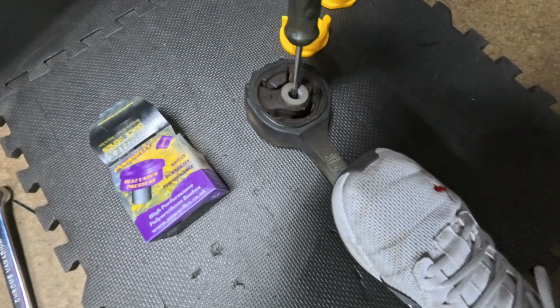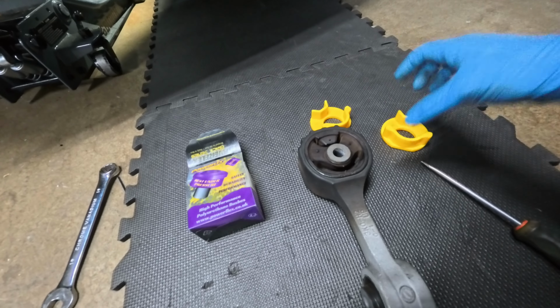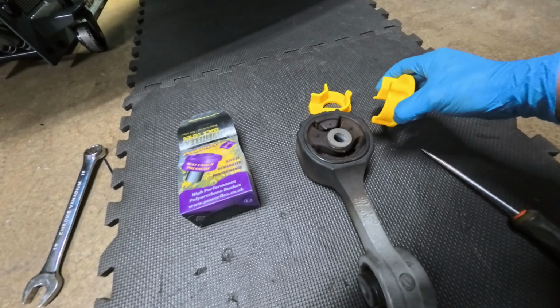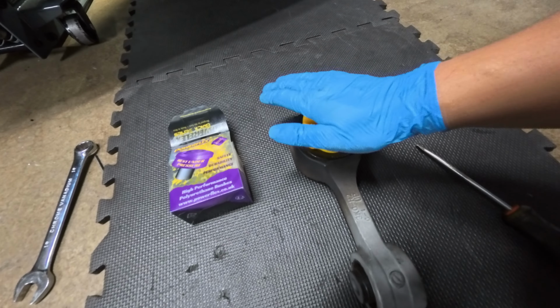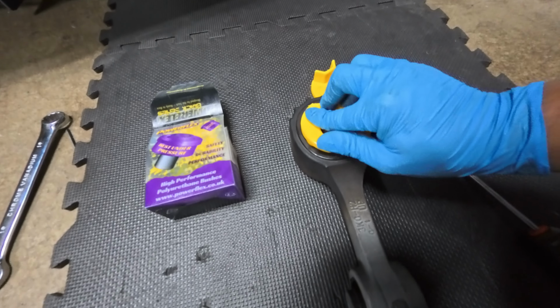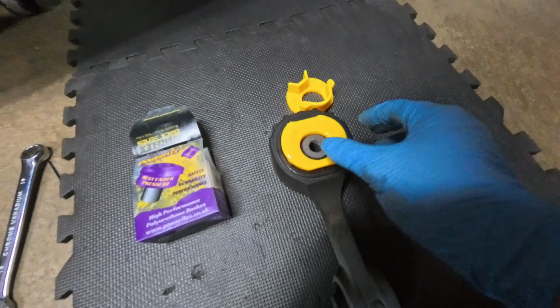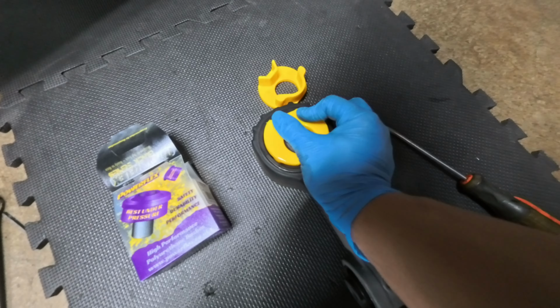Let me show you how it looks with just the insert bushing in. This is one of them. So this goes like so. You push it down. It's going to look like this. You might think it's not snug, but it is snug enough.